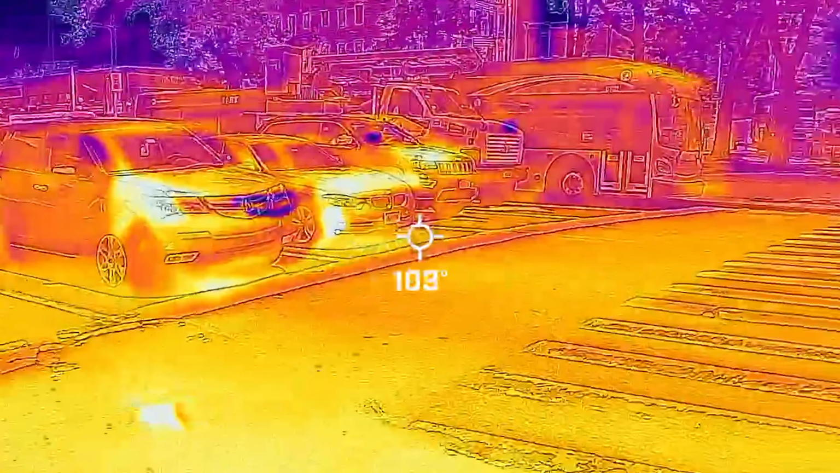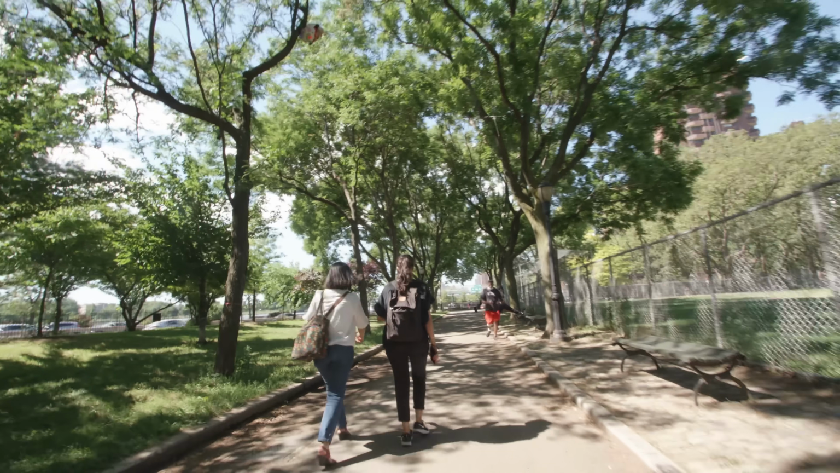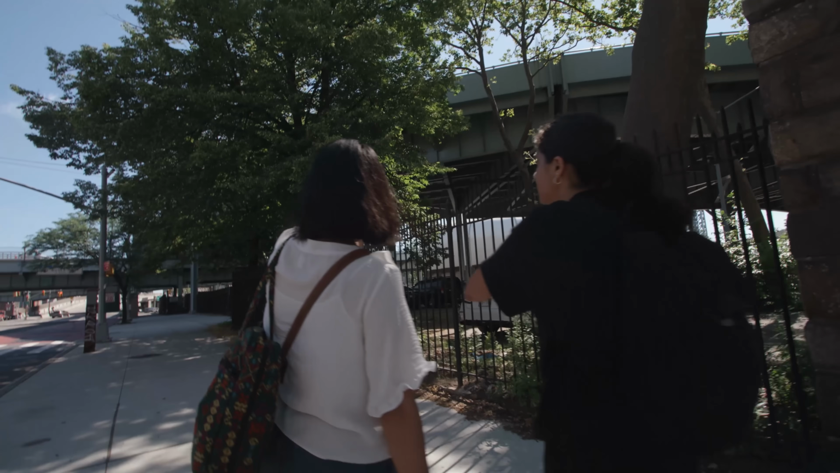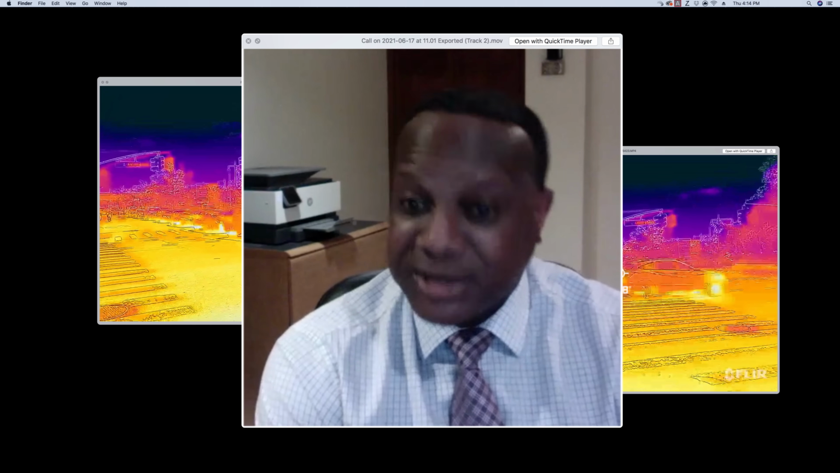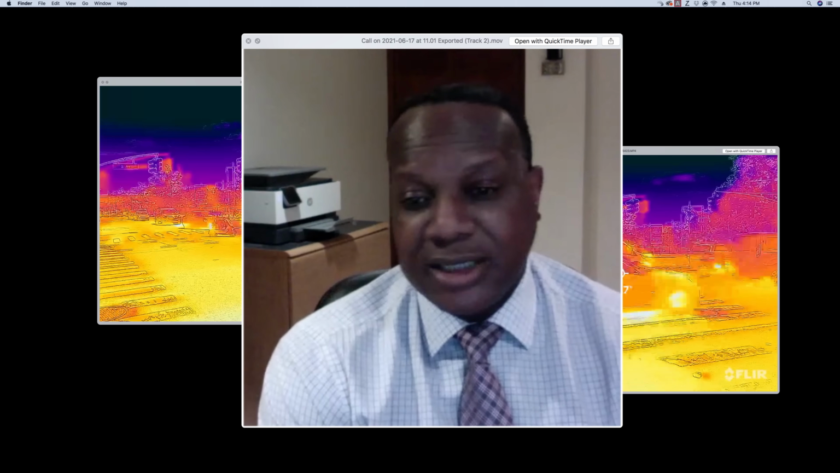I think it's important to understand the impacts that these studies have on the community, and how important it is to empower local residents to become part of the revolution of understanding what's happening in their neighborhoods, so they become part of the solution and not part of the problem.